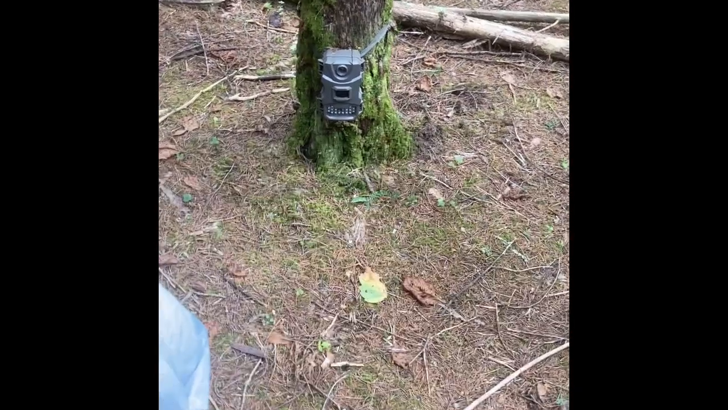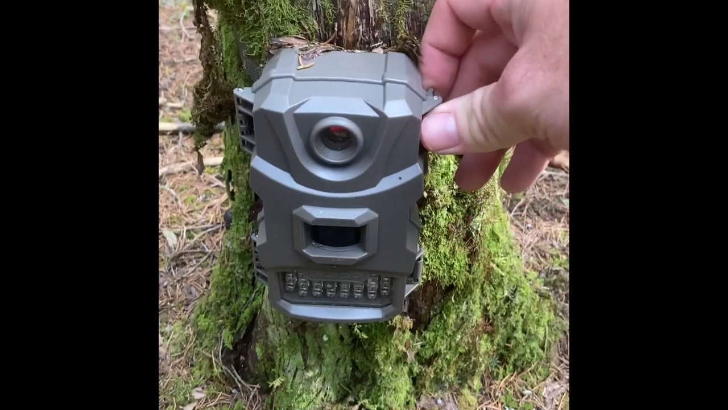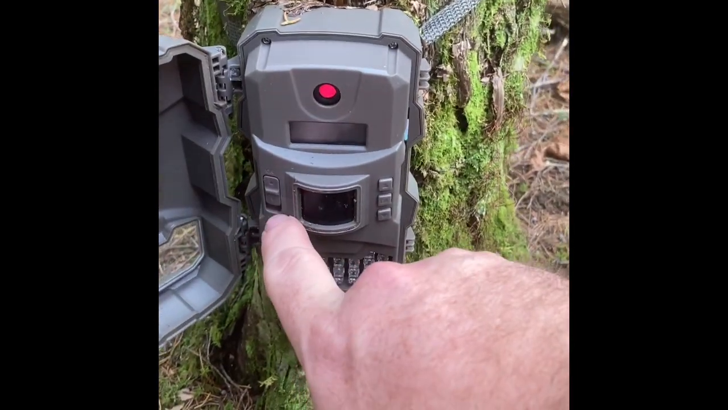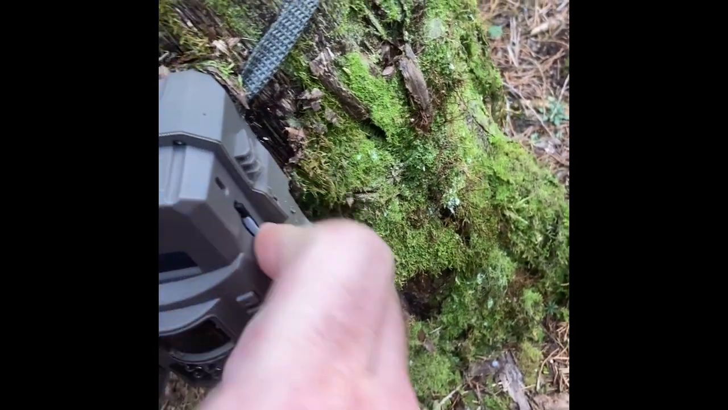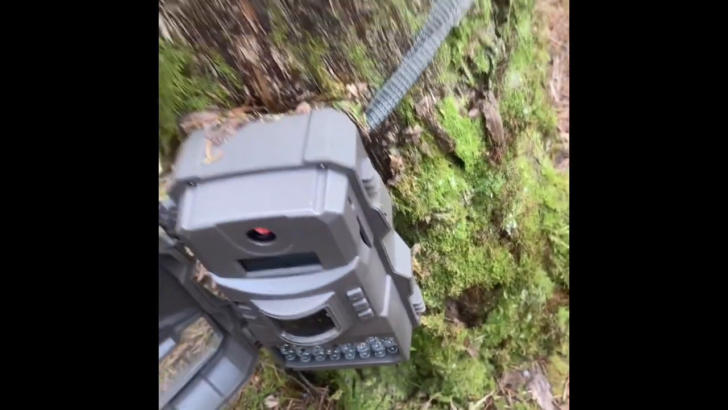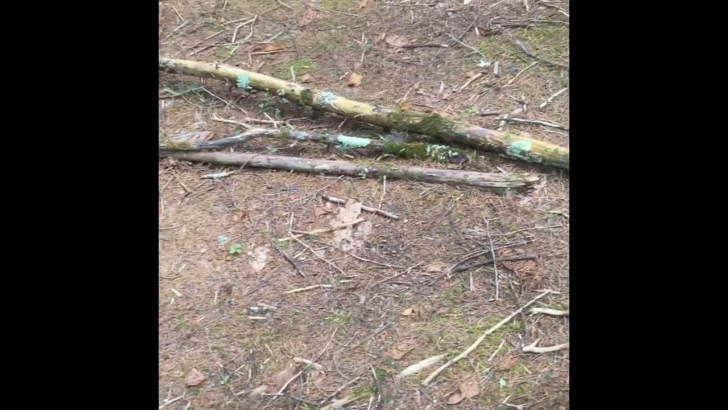And what we're going to do right now is cut this thing off and pop the memory card out. We're going to take that in the house and look at it on the laptop.